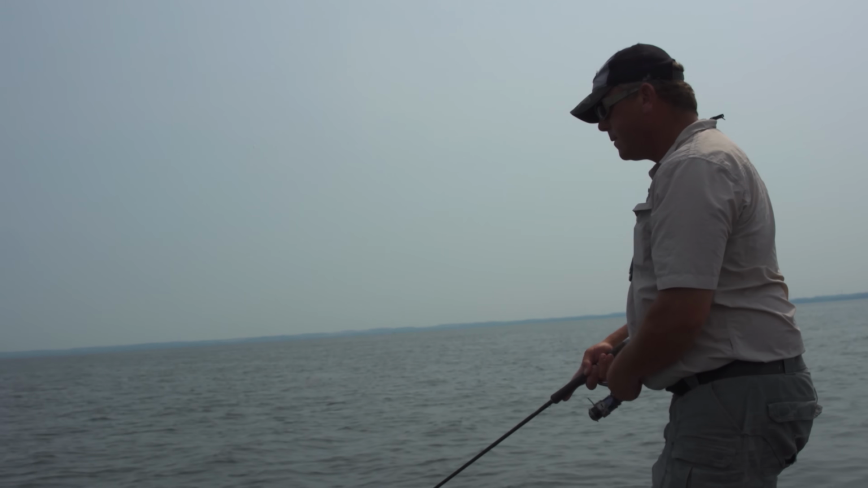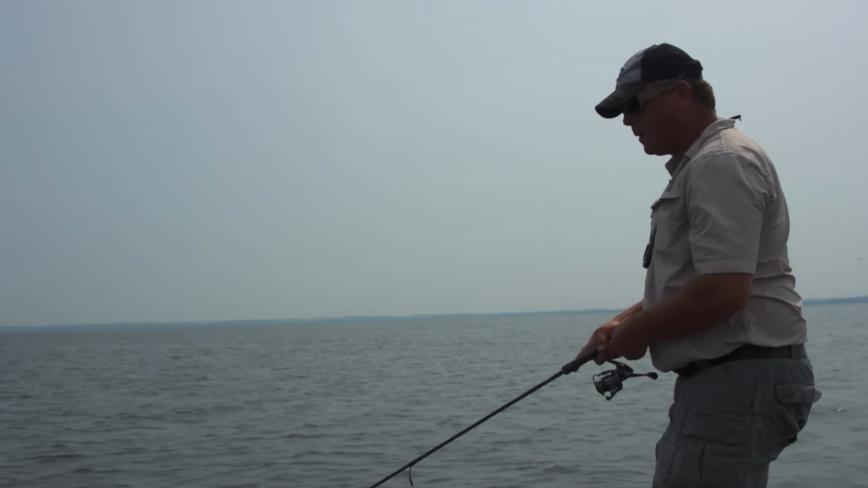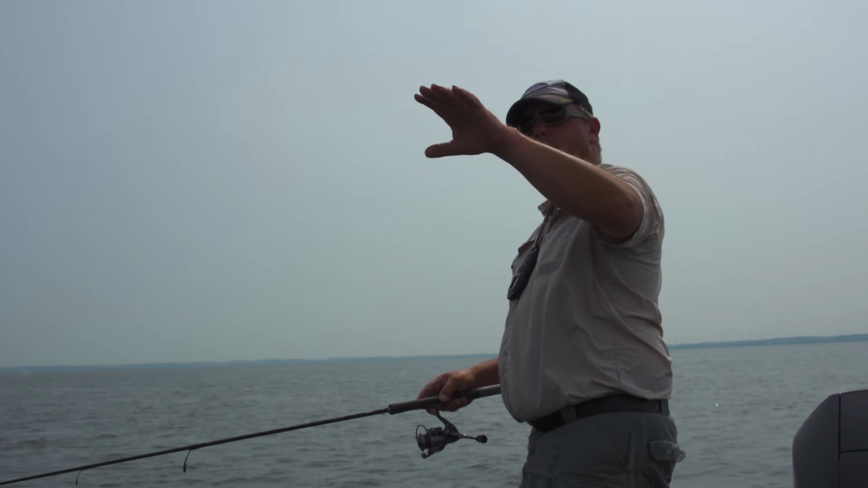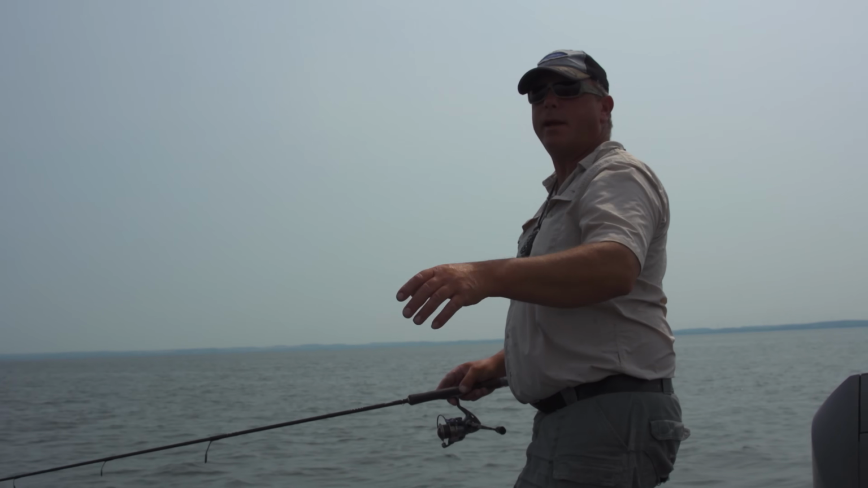So you're thinking the wind is definitely crucial when it comes to this. The wind is a big help. The one thing with the weeds, even when it's flat calm, you can still catch them out of the weeds. That water's dirty, and the walleyes are just going underneath the weeds in the shade to hide from the sun or ambush their prey.